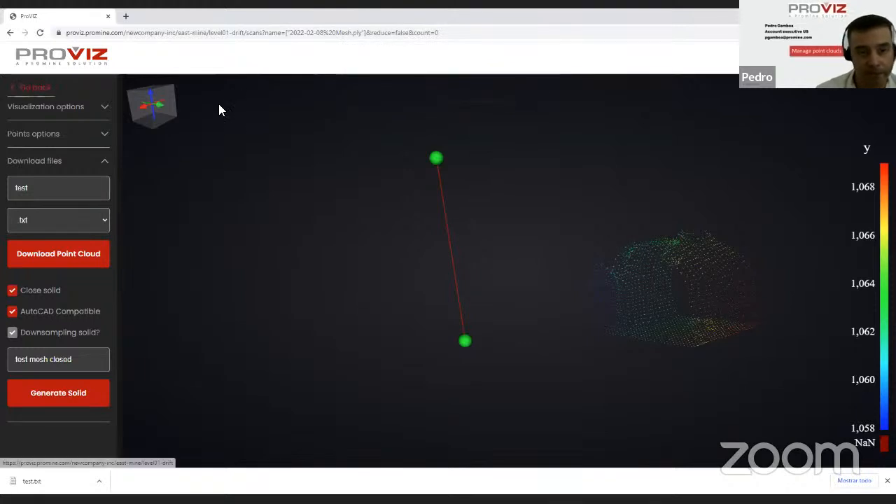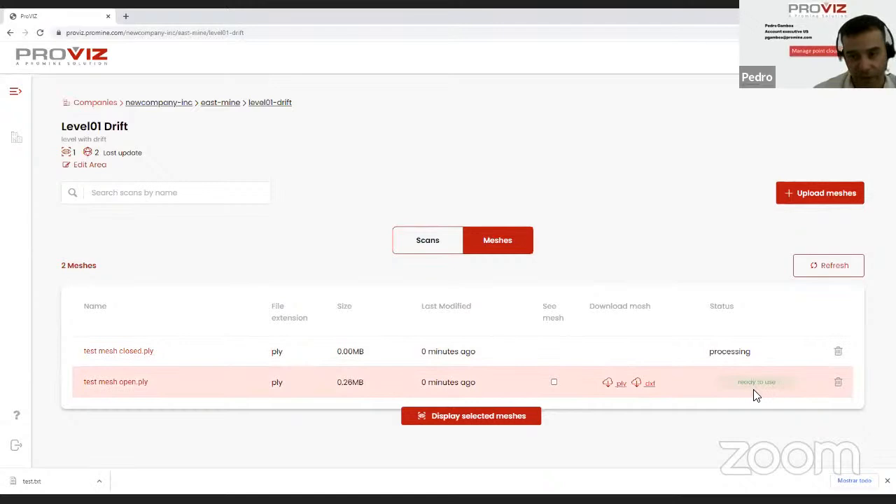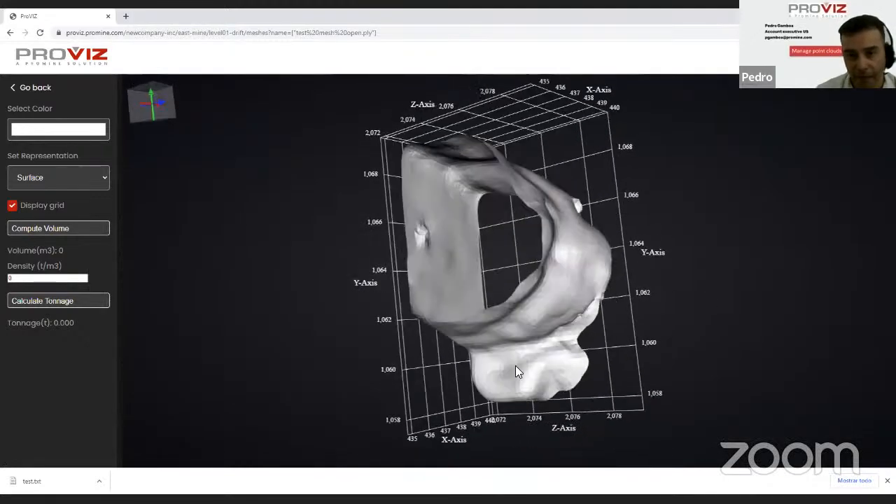And I'm going to go back to my areas. Once here, I'm going to go to my messages. And I can see that one is already ready for use. The second one that we created is being processed. So I'm going to open this one that is already ready for use. And I'm going to click on display selected mesh. And we have now our mesh.